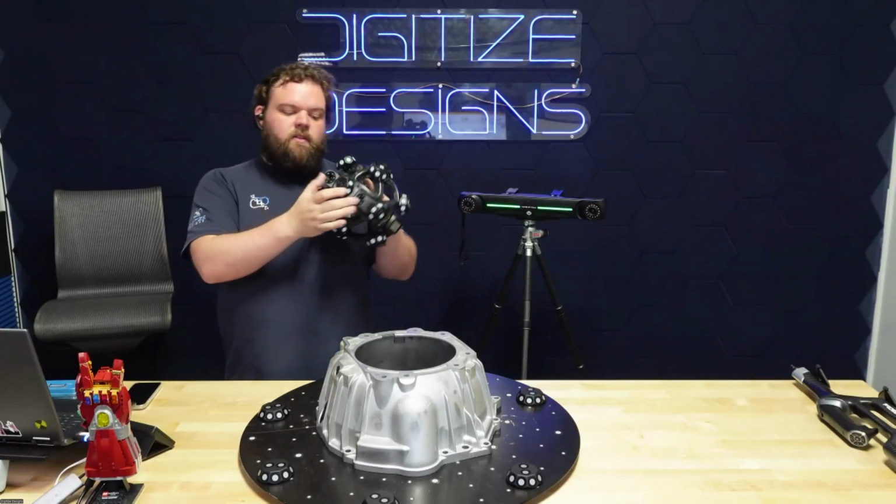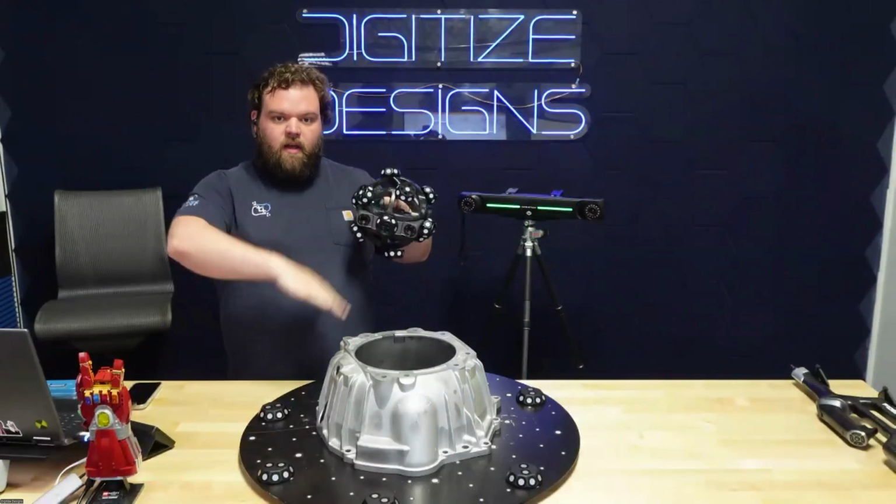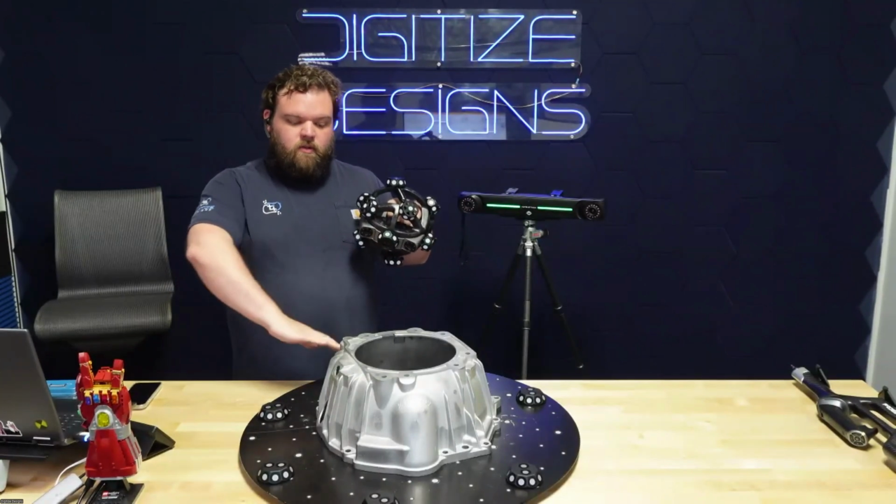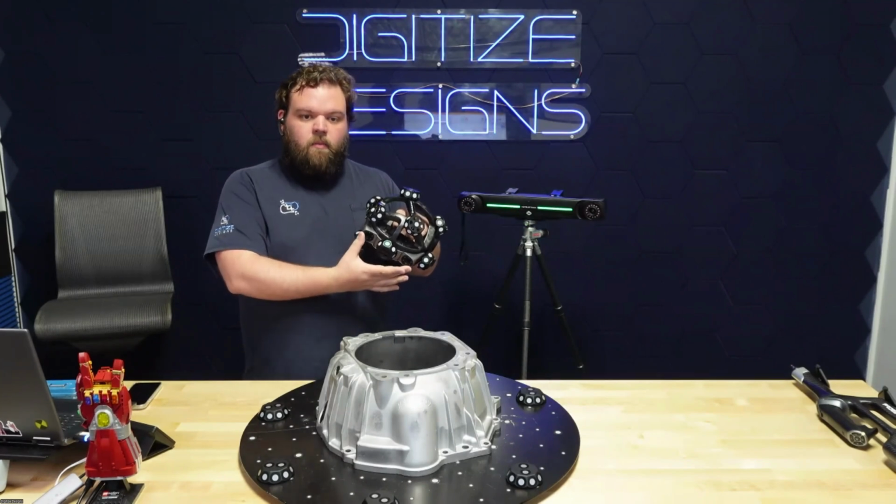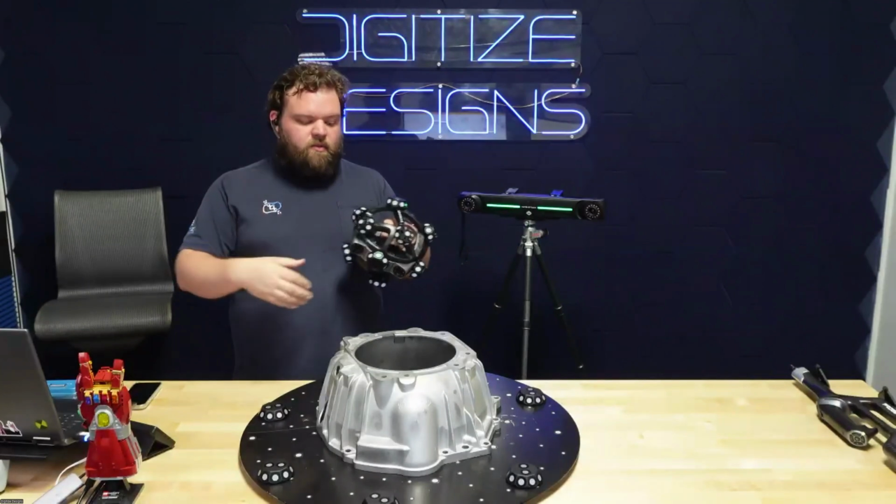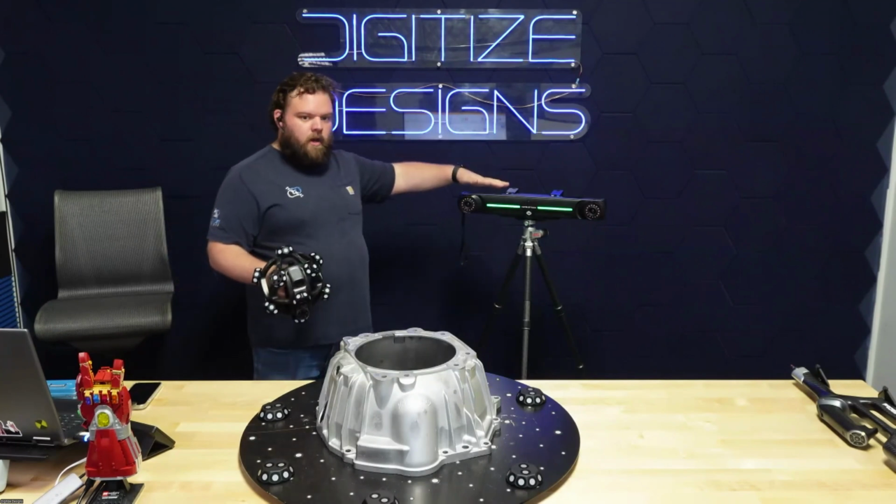Then these 2 cameras and the laser emitters on the front will scan the object in front of the scanner. They'll project a grid of lasers onto the object, and based on how those lasers bend and deform, these 2 cameras pick that up and register all those deformations as very accurate 3D data relative to the scanner, which is placed accurately in 3D space by the tracker.